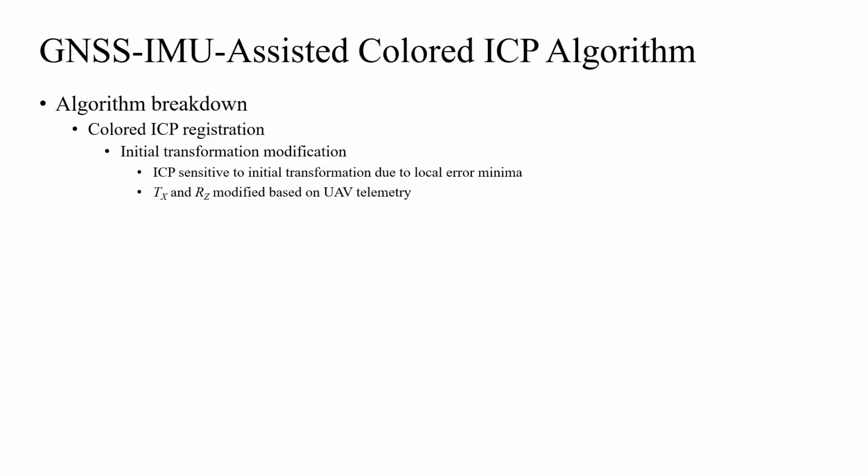LiDAR frame based on UAV telemetry data. TX here is the component of LiDAR scanner center horizontal displacement along the initial UAV heading direction, and RZ is the heading change between 2 adjacent LiDAR frames. For the following discussion, UAV is assumed to fly from LiDAR frame 1 to LiDAR frame 2, and corresponding data are denoted by subscript 1 and 2. The goal of registration is to align source frame 2 to destination frame 1.